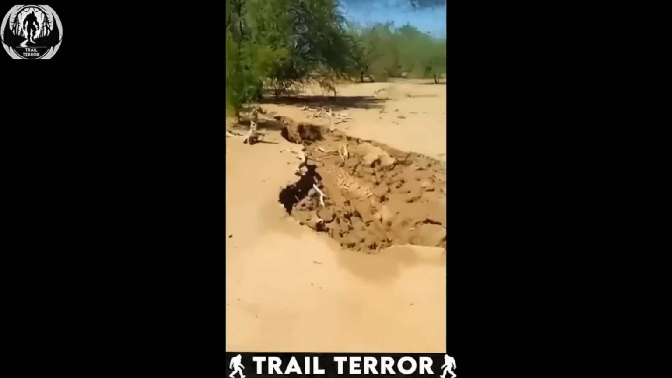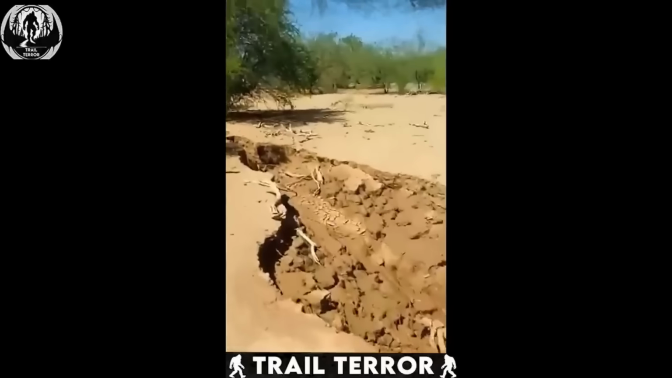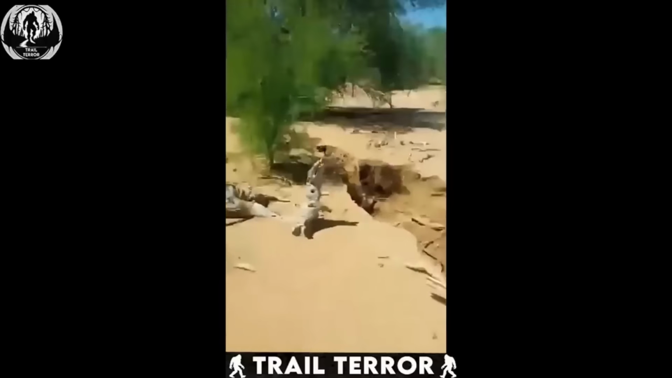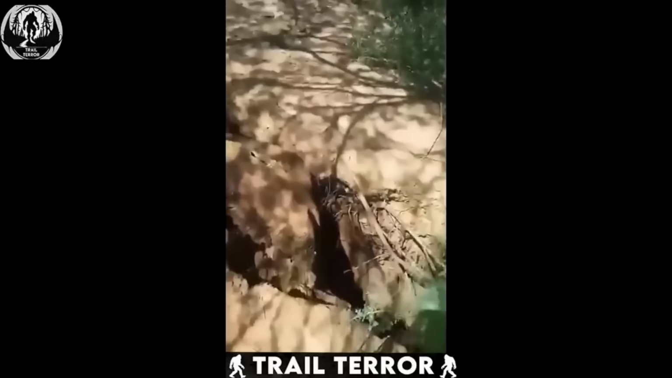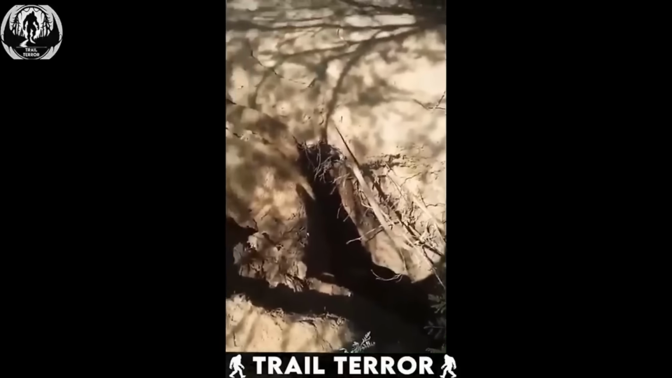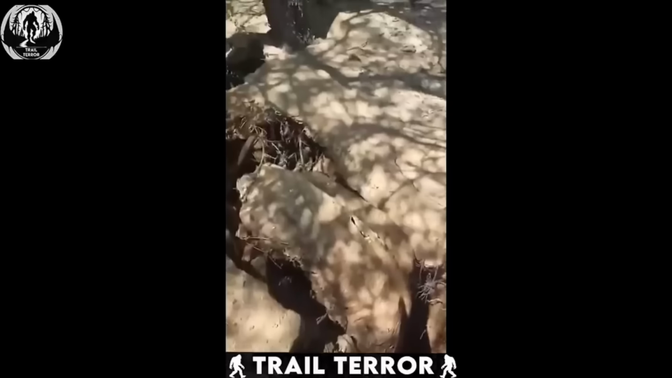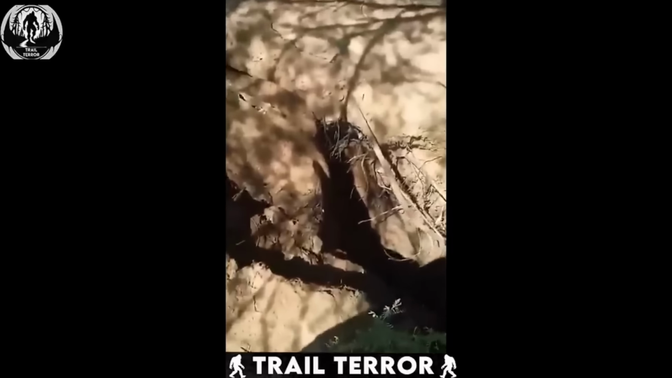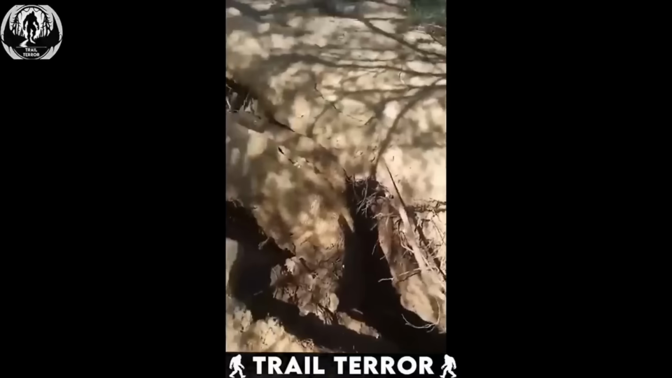This huge crack appeared out of nowhere, stretching across the desert. Locals were shocked when the earth opened up, and even more so when they saw its size. It's not just a small split. This crack is massive, deep enough to swallow anything in its path. One rancher said some grazing animals were unlucky enough to be caught, disappearing into the ground.